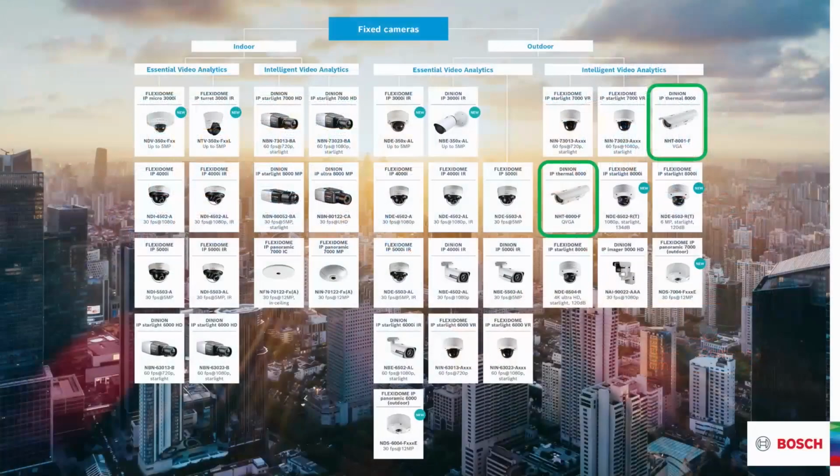First of all, the fixed ones, the Danian Epithermals, are part of the intelligent video analytics family. They are for outdoor use, so they can be used in any kind of environment. And these cameras are really to be considered as a 24/7, 365 unit.